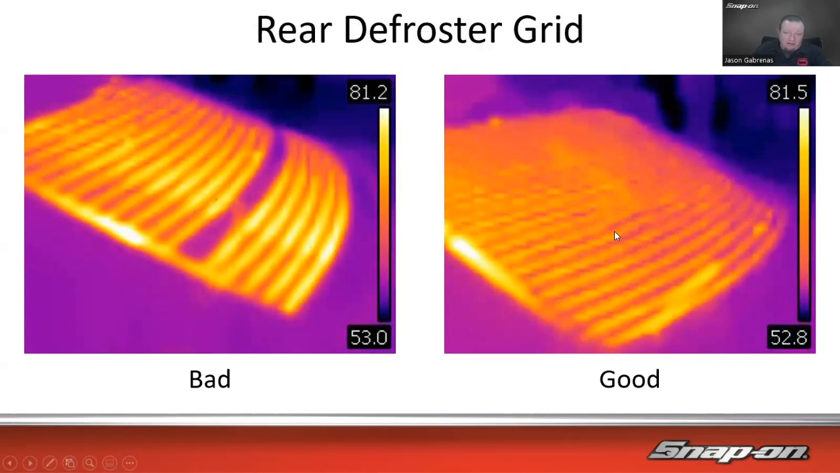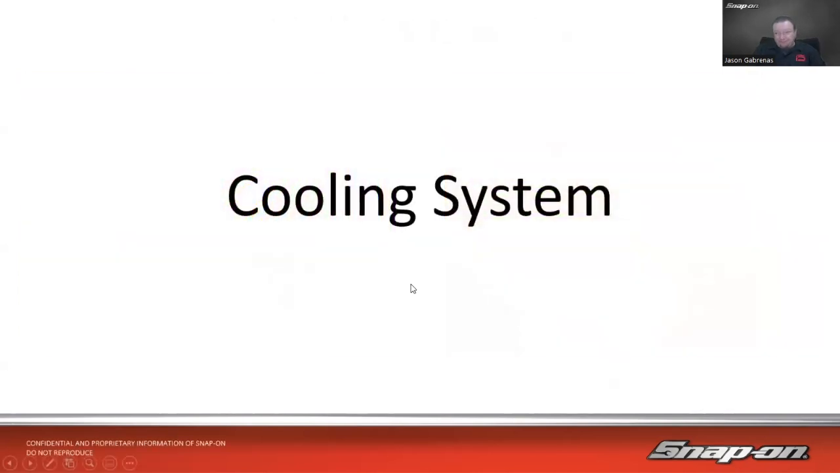And then rear defroster grid. I know we probably talked about this quite a bit when we first came out with these thermal imagers. Is how do I find out if I have a bad section of the grid other than the ice not melting? Is it just a small section? Is it a large section? Is it any of it at all? So we can see here's the good one over there. And then obviously we have a line missing right there. One bad piece of the grid.